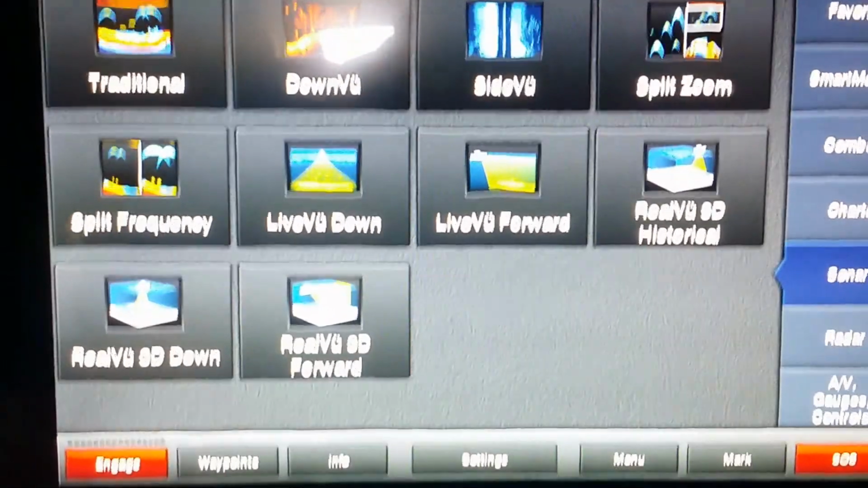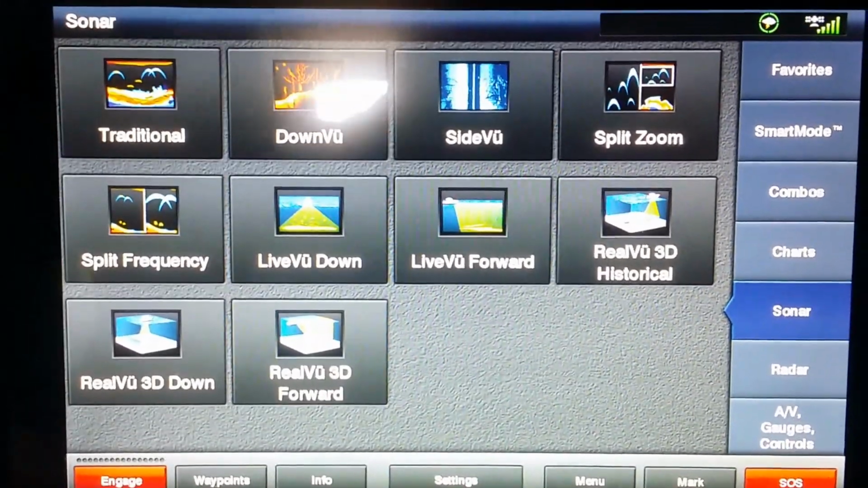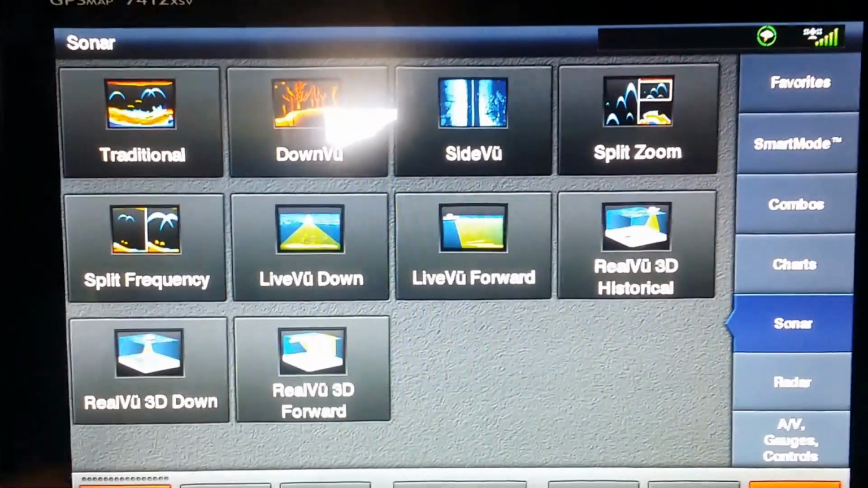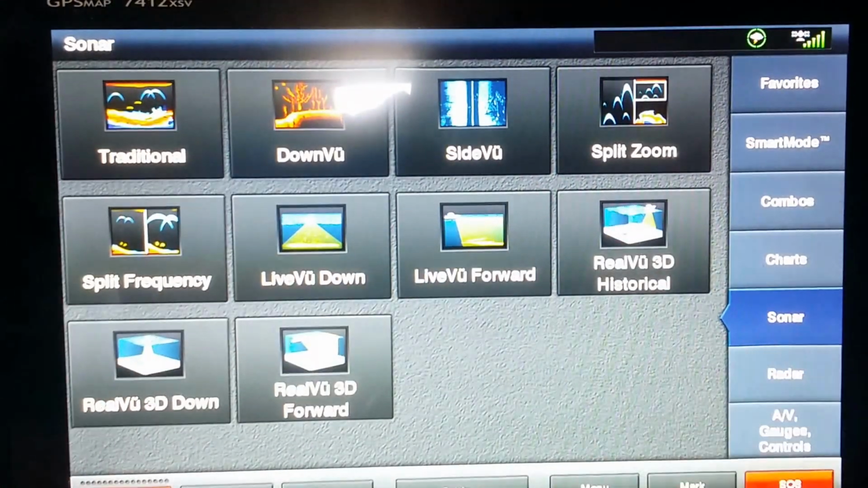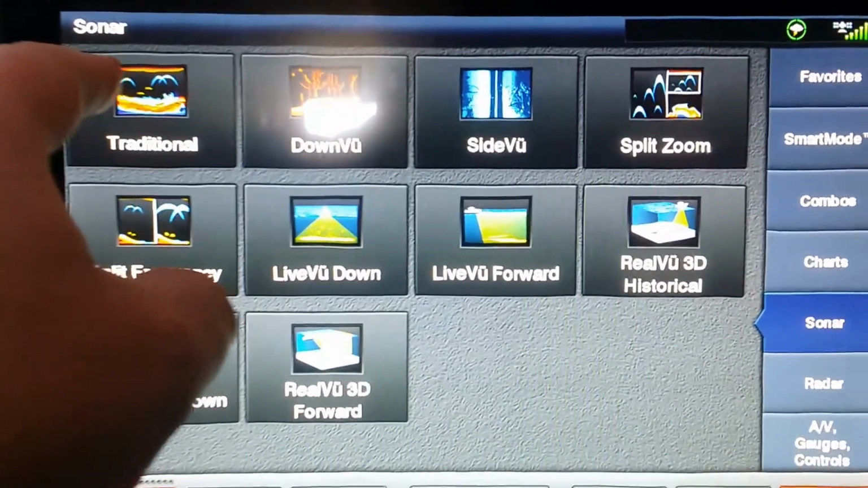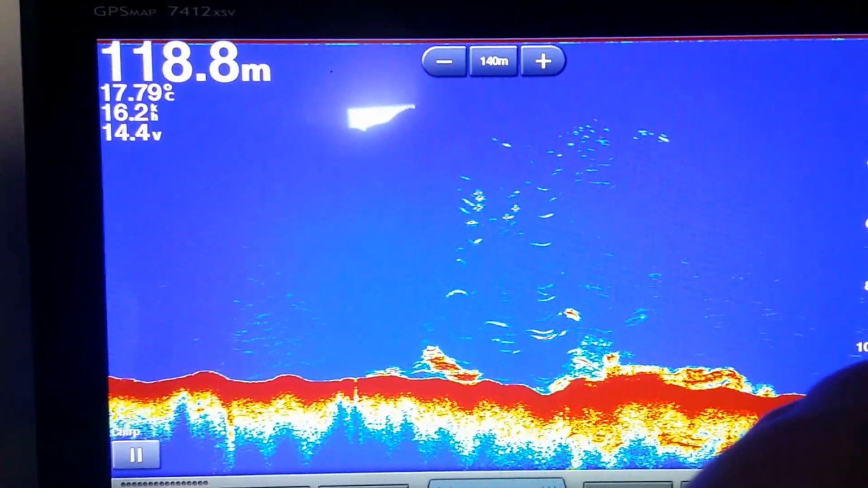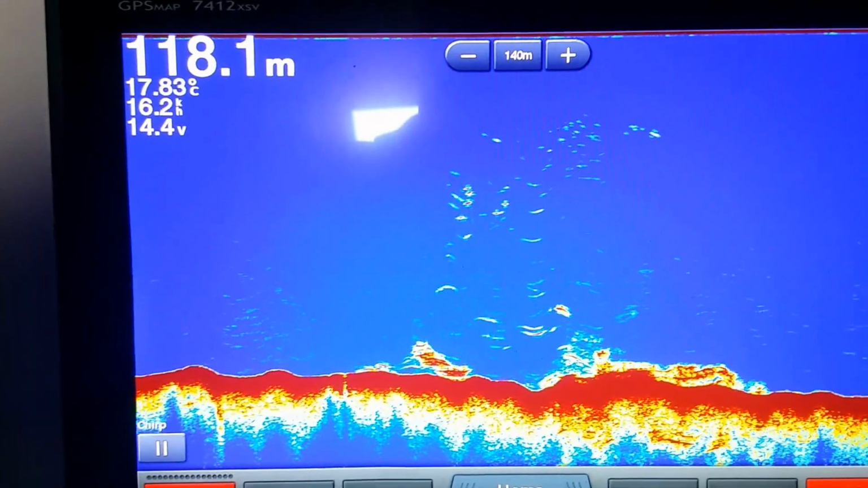I'm going to show you some sonar tips on your 7.4 and 7.6 series Garmin GPS map. So, to access sonar, we go to our sonar icon. We're going to look at traditional first off now. So, we click traditional. Brings up our traditional right to left scrolling sonar.